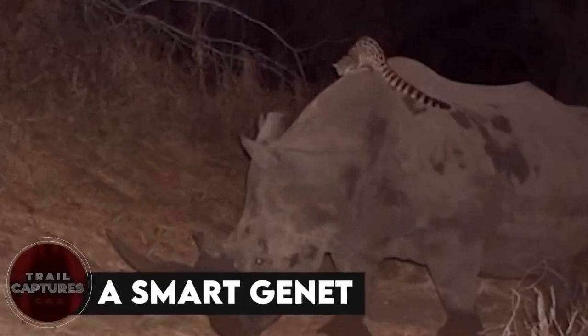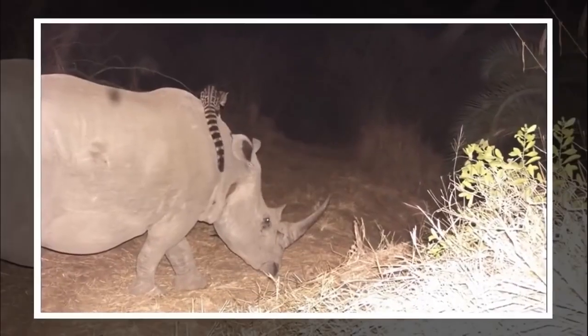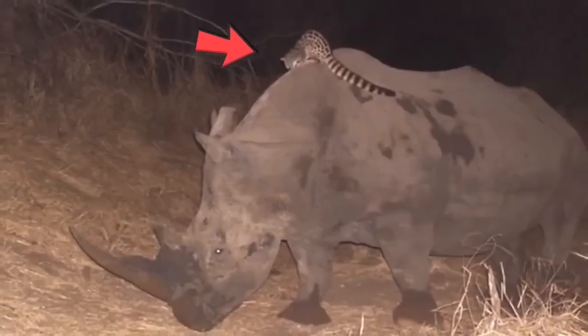A smart genet. Even though the video was recorded in 2014, people still can't believe what they saw. The motion detecting trail camera sensed someone passing by one night and took some photos and a short video. Those photos showed a genet riding on big animals like a buffalo one night and on a rhino another night.